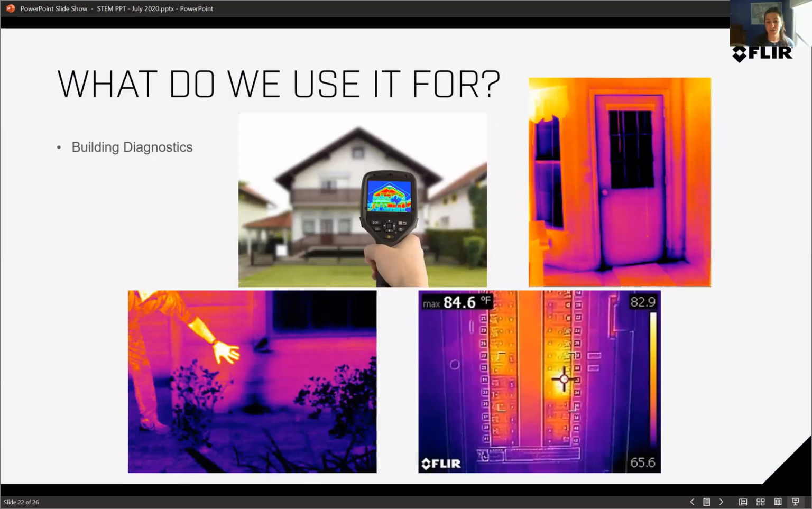The house you live in is hopefully cool right now, good temperature, but a lot of that is because of insulation that's in your house. So sometimes home inspectors that come and check out your house and make sure it's good for you to live in will use an infrared camera to make sure the doors are sealed, to make sure the windows are sealed. They can use these cameras to look for leaks too, to make sure there's no water damage that's been done to the foundation or in the attic or anywhere else.